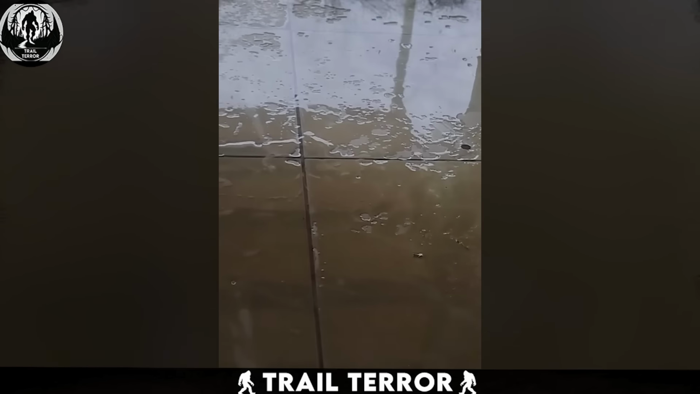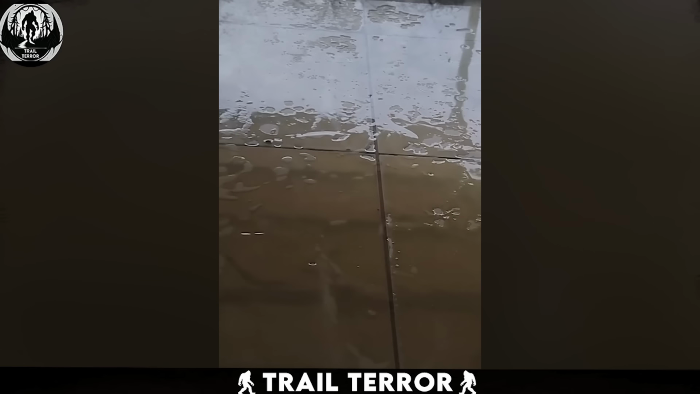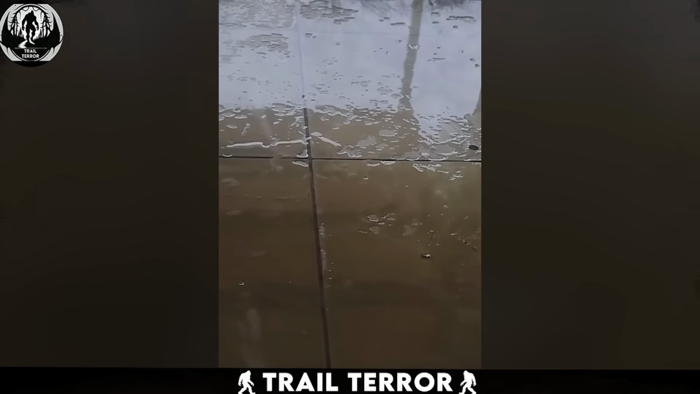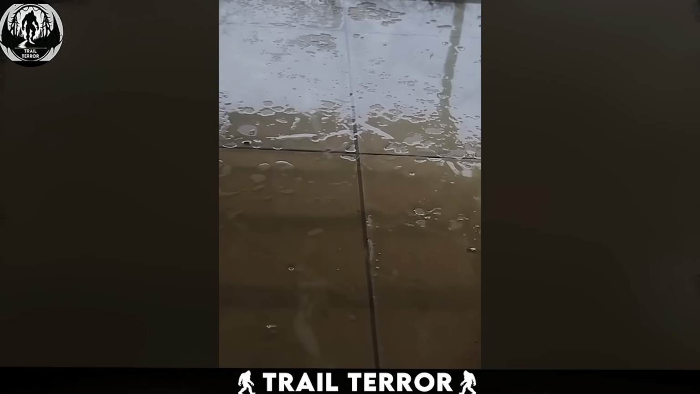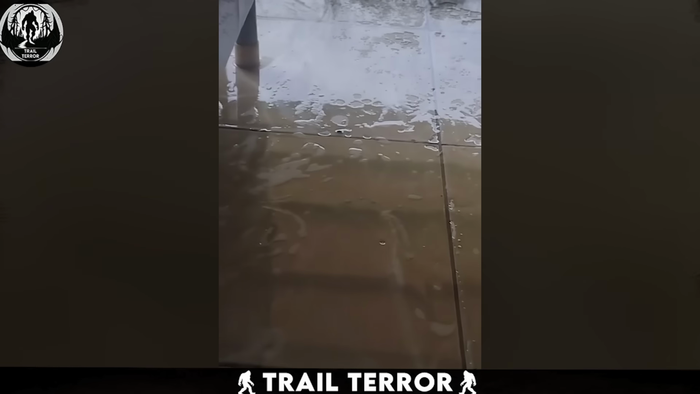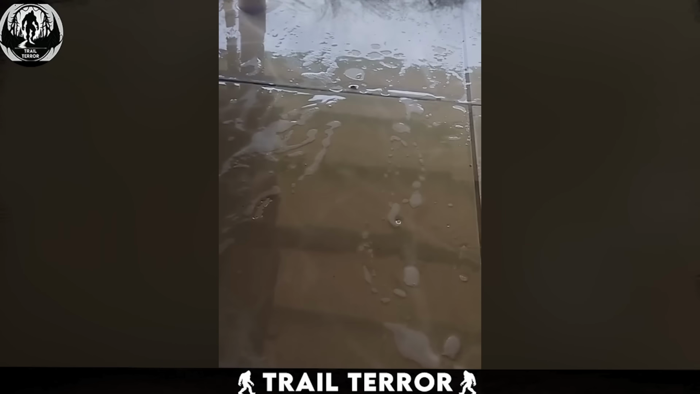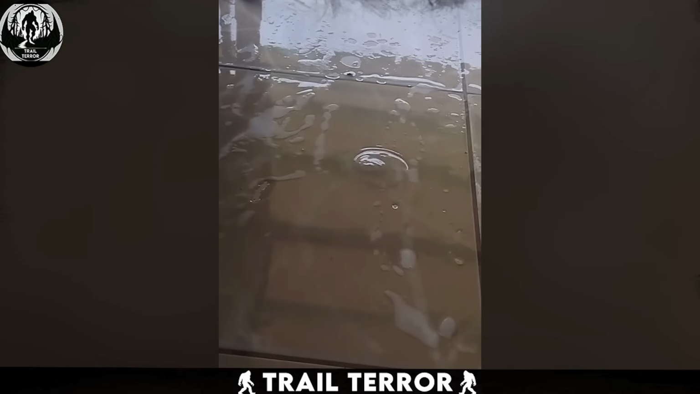One possible explanation could be that there's a fan nearby generating air currents that cause these waves. However, if there were a hole in the tile, we'd expect to see bubbles forming in the water as well, which isn't the case here. This leaves us scratching our heads. If you have any insights or explanations, please share them with us in the comments below.